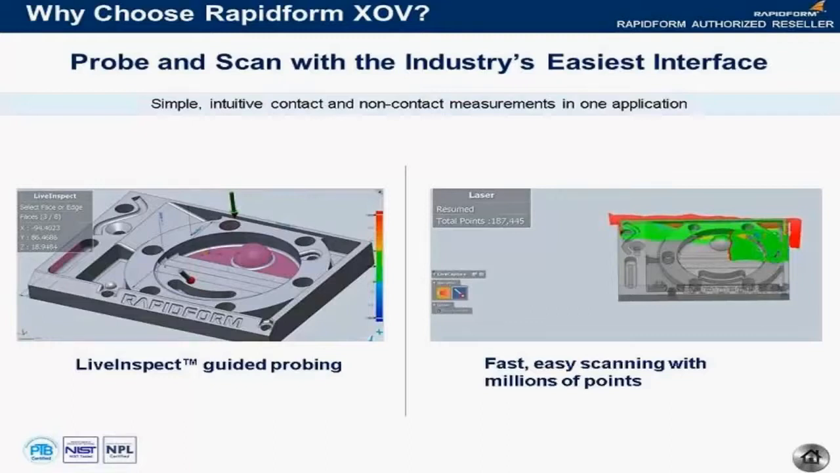and makes the job of actually measuring the part very straightforward, and it's frankly difficult to mix things up, and we know that can happen sometimes when you're probing. And of course, with scanning, XOV is a native point cloud app. That's where it started from, and so it can handle scan data very, very well, collect a lot of data very quickly, and you can see in this screenshot here we actually have real-time deviation color mapping available as you scan.